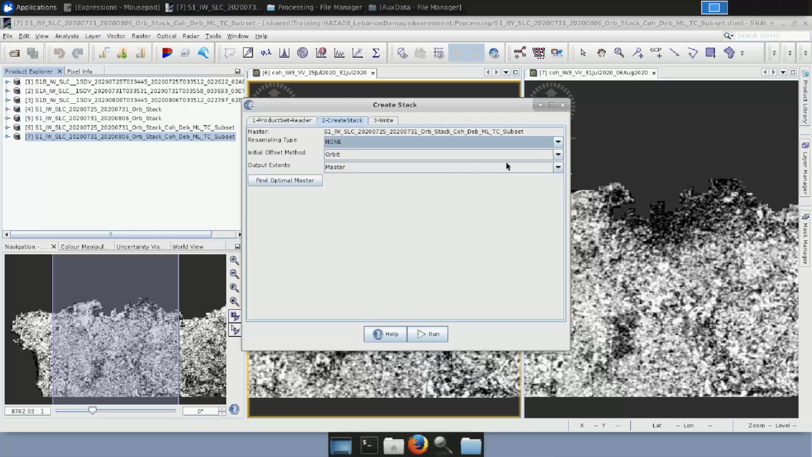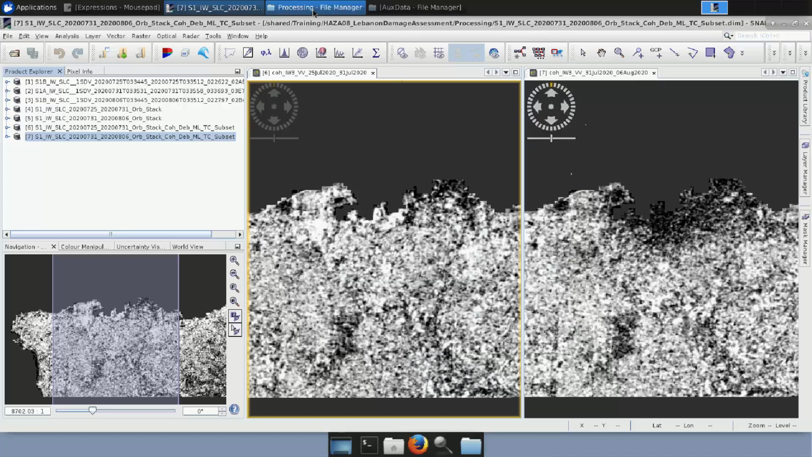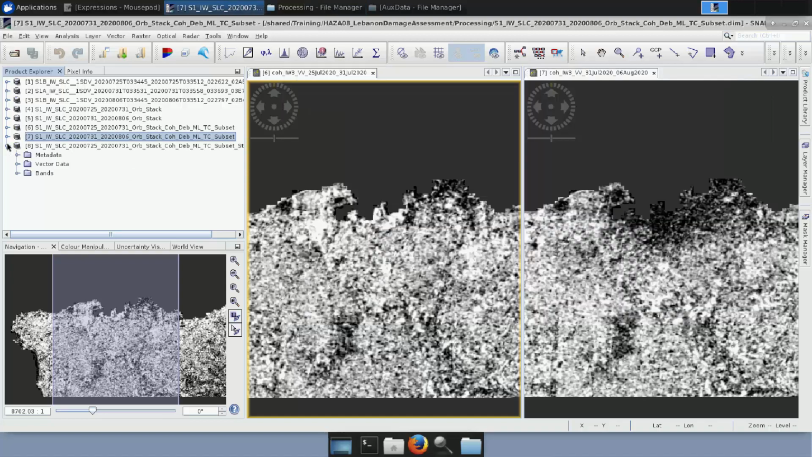And in the initial offset method, we select product geolocation. Then we go to the right tab and we see that this stack has been added again at the end as a suffix. Having the proper directory, we just click Run. Let me load now the product, this result. I have it here. And if I open the bands, now I see that it contains both bands together, which is what we needed.